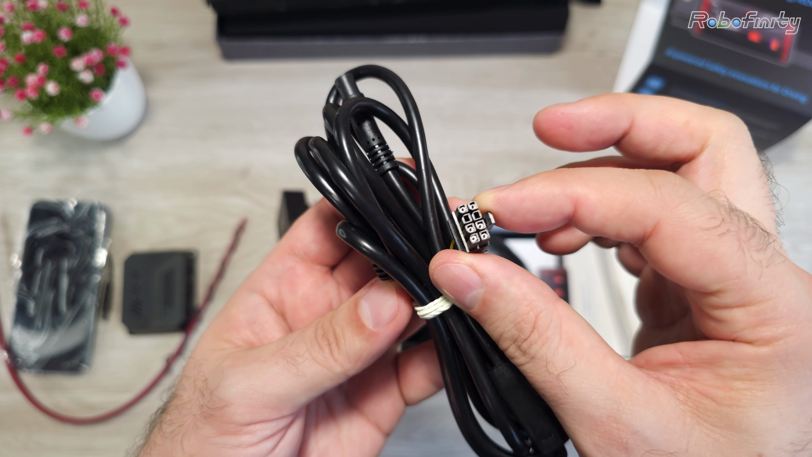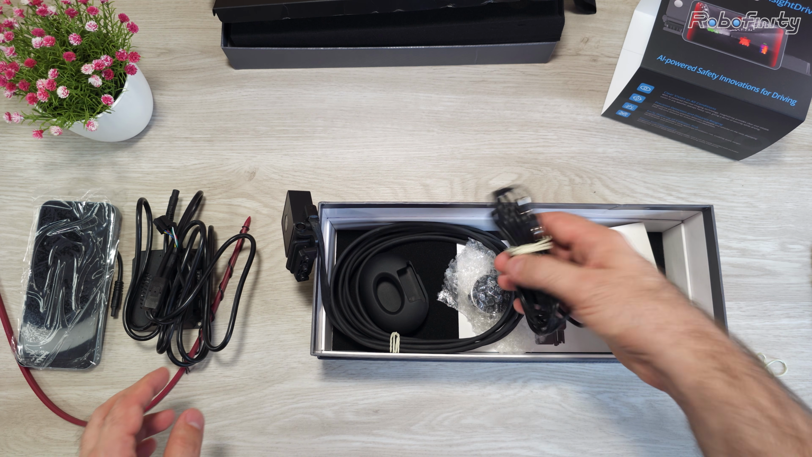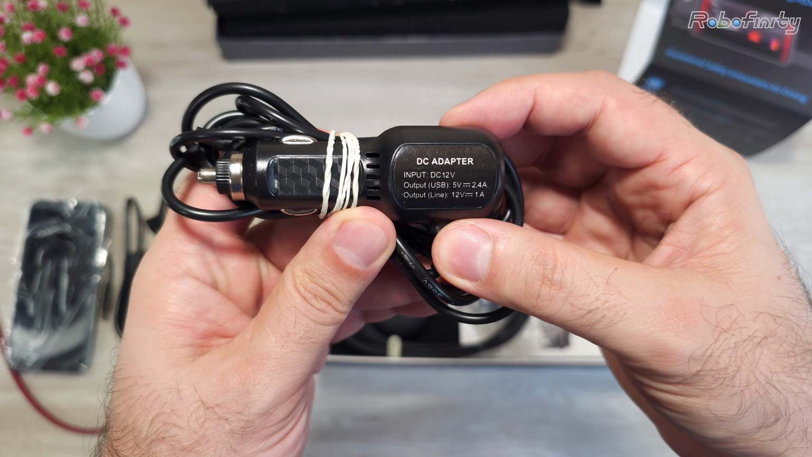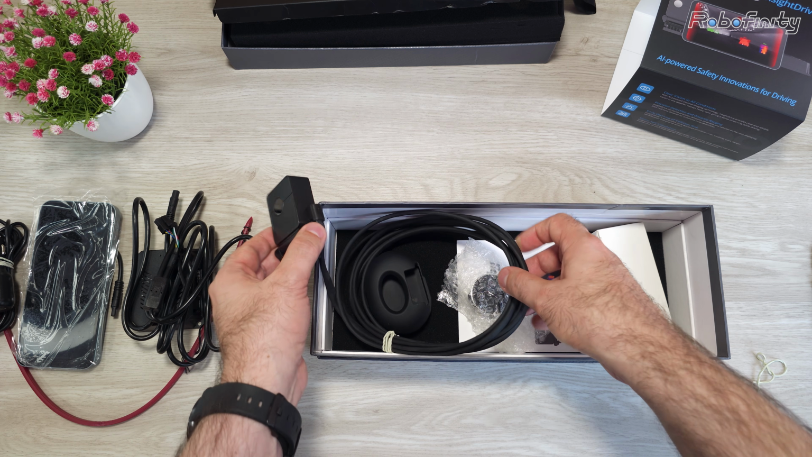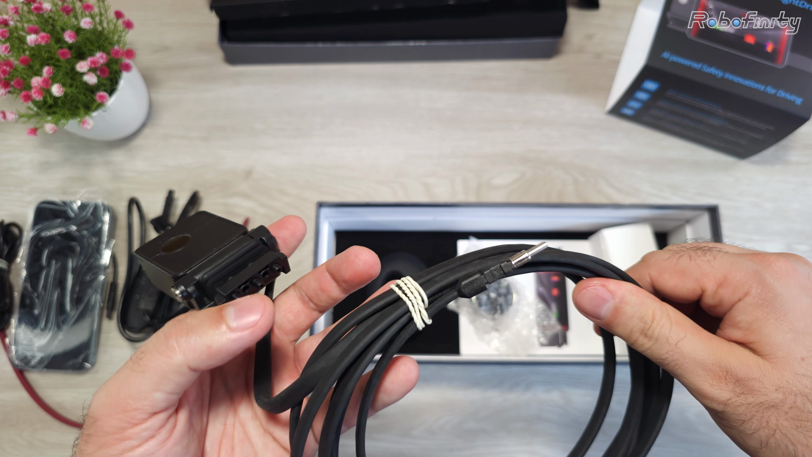This 8-pin Molex is very similar to the ones used on graphics cards, but much smaller. Then we have here the 12-volt car adapter with its own proprietary connection. It also has USB pass-through for charging with a 5-volt 2.4 amp. And here we have the entire thermal camera module with all its cable and glory.